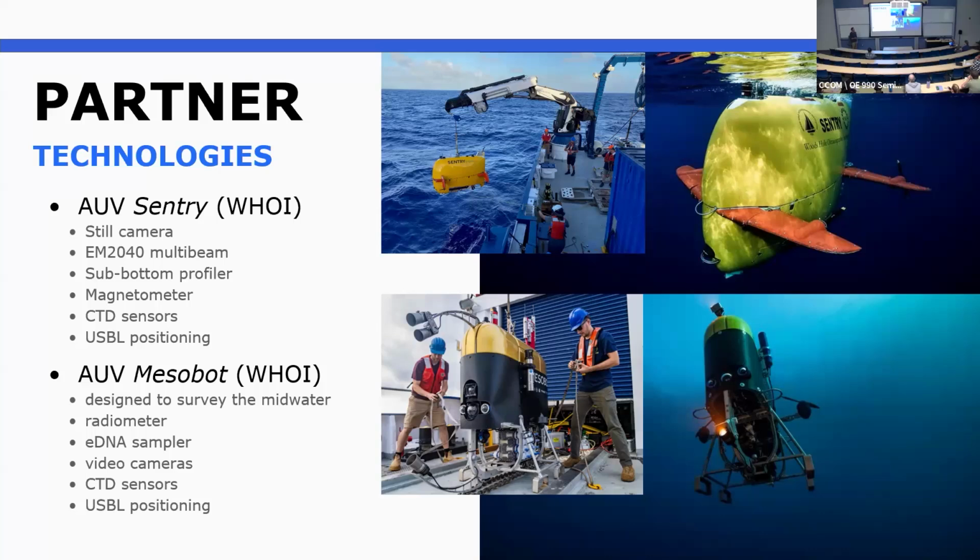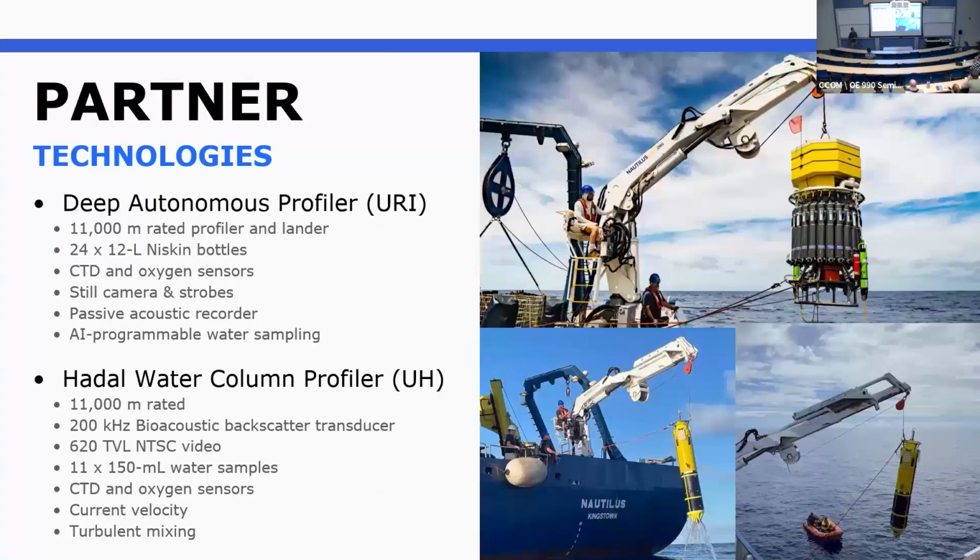As you saw last week when Dana was here, he's been a lead on the AUV Mesobot, also a Woods Hole vehicle, so we've had that out on the ship several times. And that's really designed to explore the midwater, which is really the least explored part of the ocean on a volume basis. So pretty exciting, everything that he went over in last week's talk. And that's, again, something that we hope to have back.